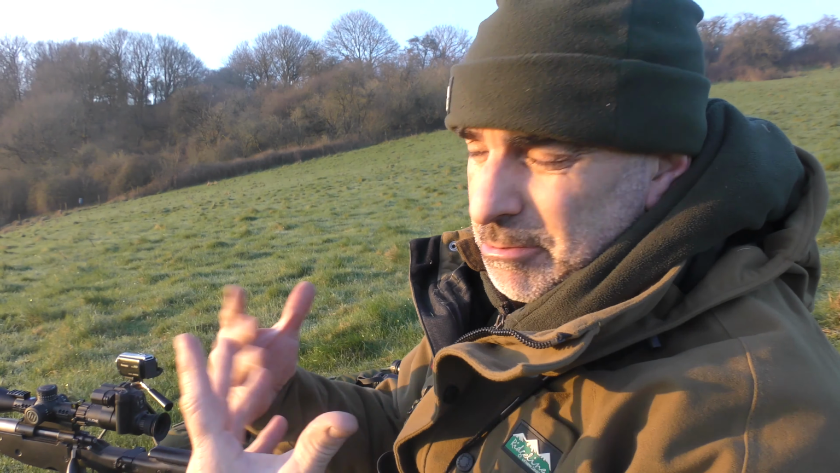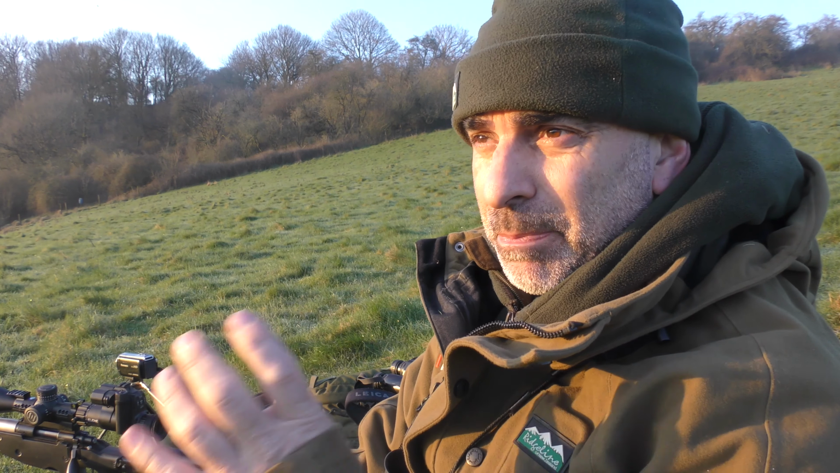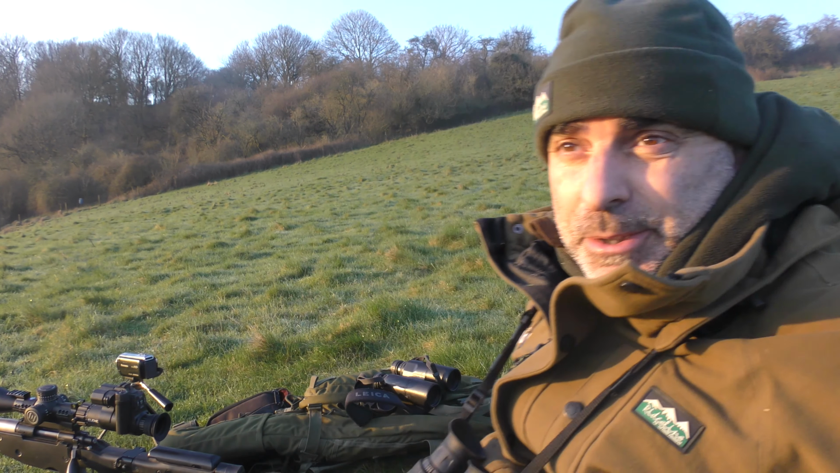That sun's come up now and it's right in my face, so it's a bit hazy too, so it will probably make shots quite difficult shooting down this way. So I'm going to move over to the other side of the hill and have a look out that side of the farm, get a good view out that way as well, so see what's about.